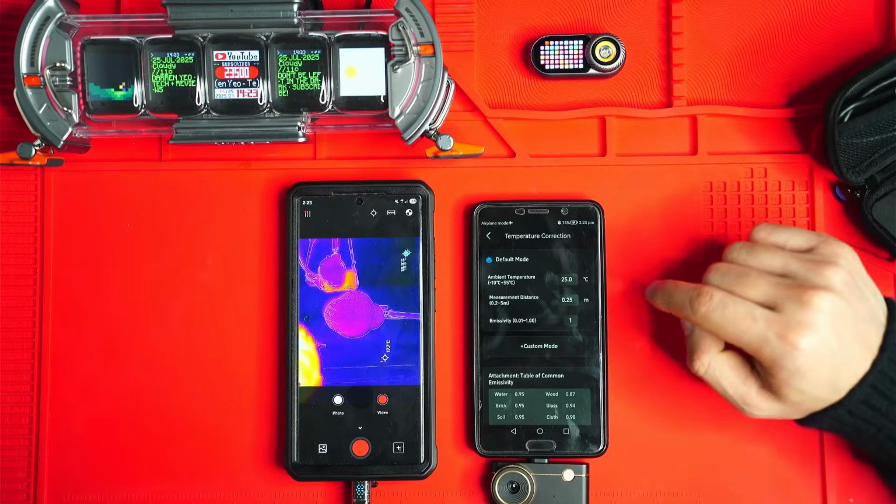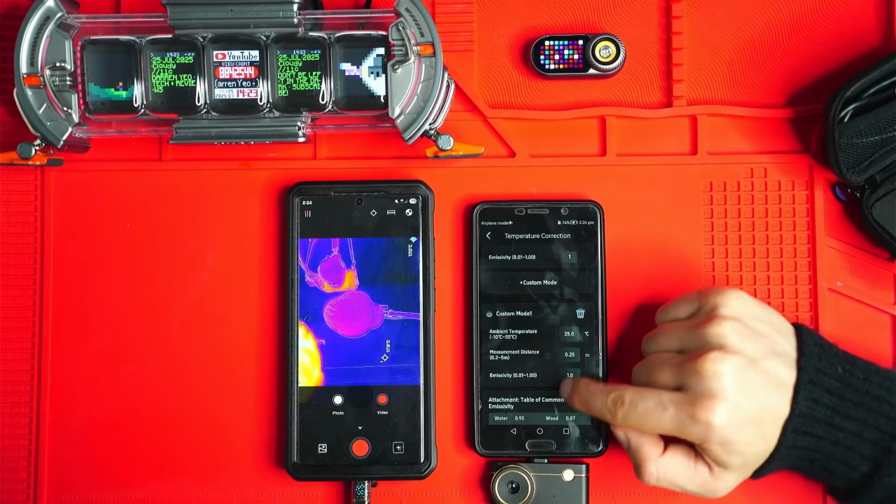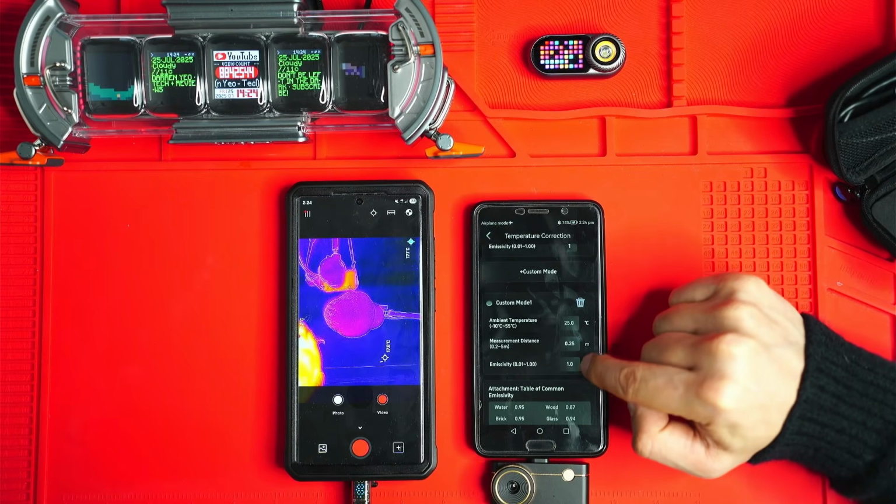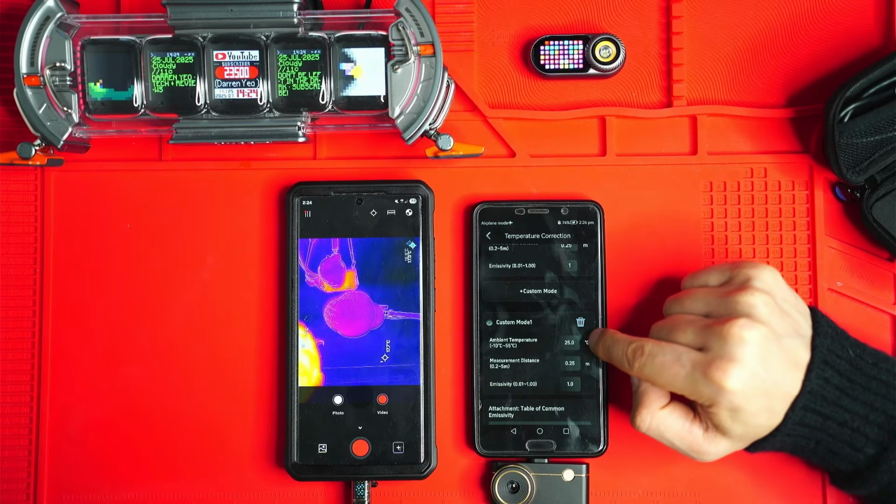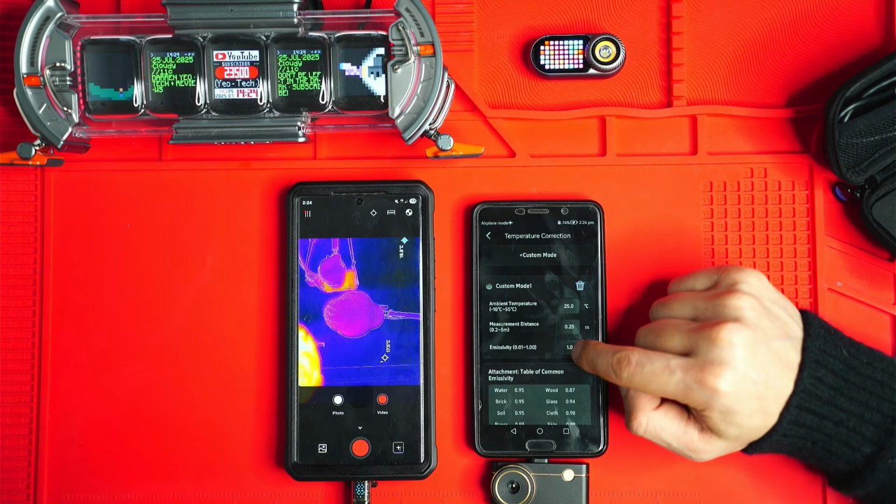Variable correction. So this is the thing I wanted to show you. So here you can add like custom modes. So this is one that I saved before. So what did I put on? Emissivity of 1, 0.25 meters and 25 degrees Celsius. So that's what I mean. You can really dial in with that emissivity level.